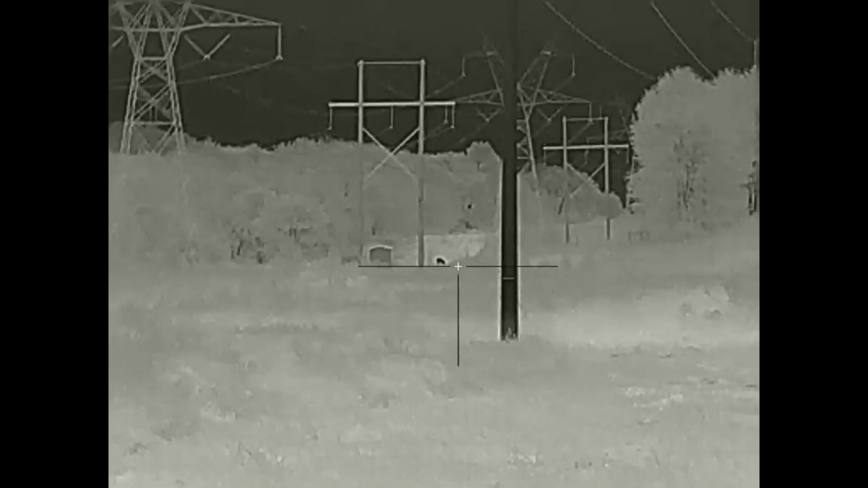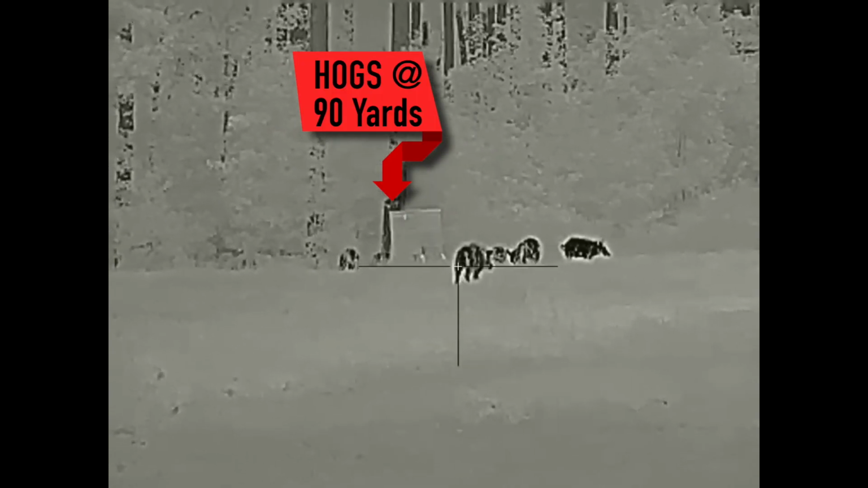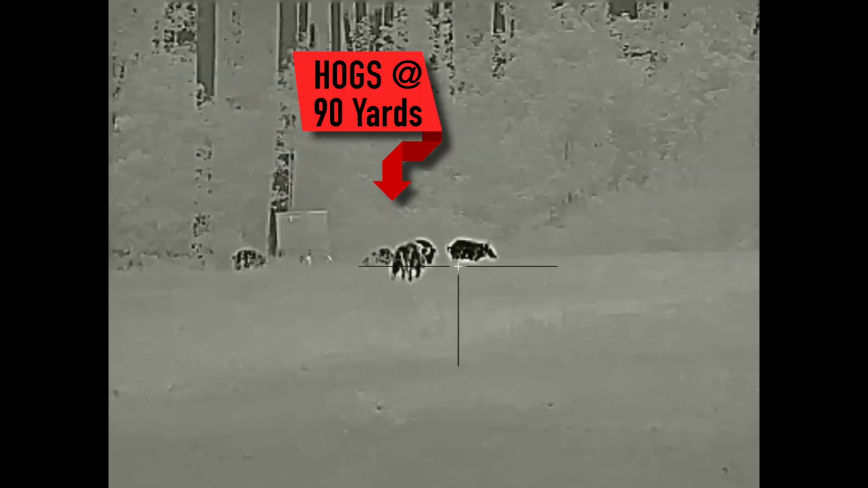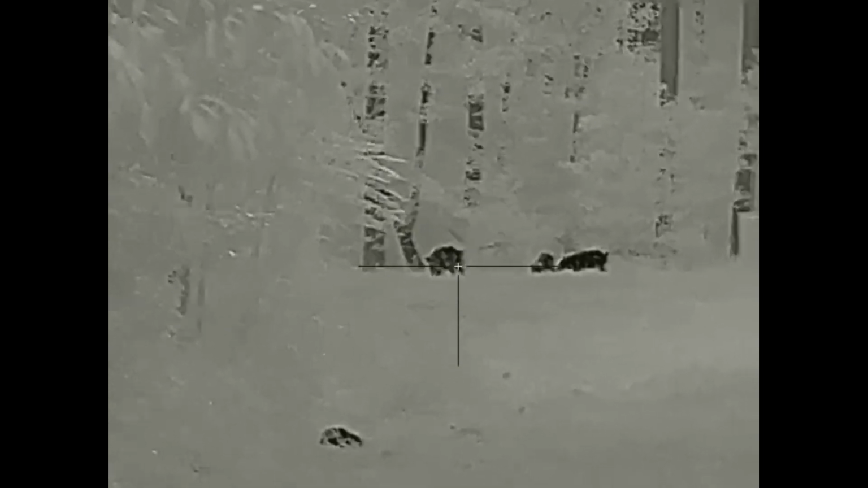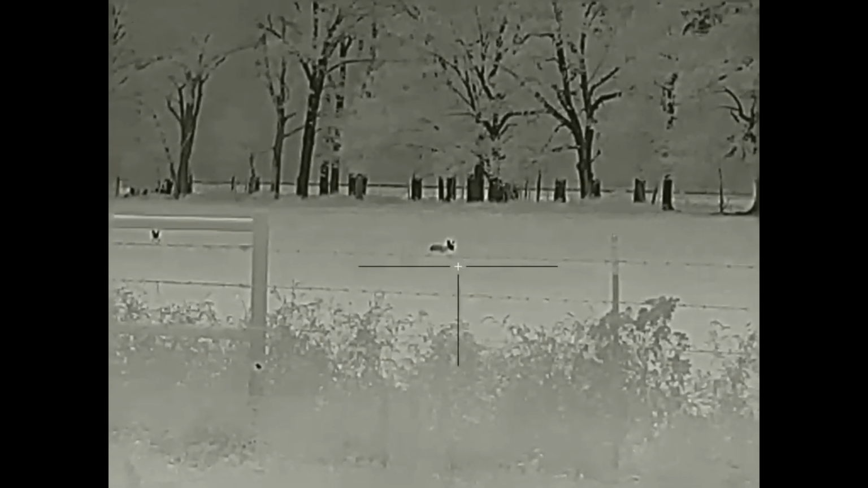The detection range is 1,750 yards. The viewfinder screen resolution, so that's definitely different than the thermal core resolution, but the viewfinder screen resolution is 1280 by 960. There's 7 different reticle types. There's really 4 different reticle color choices to choose from.